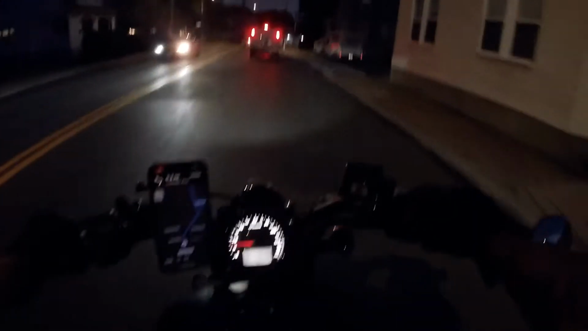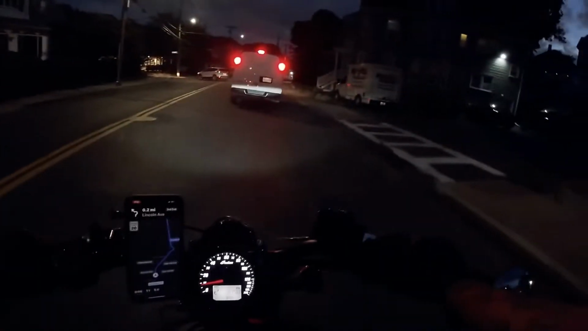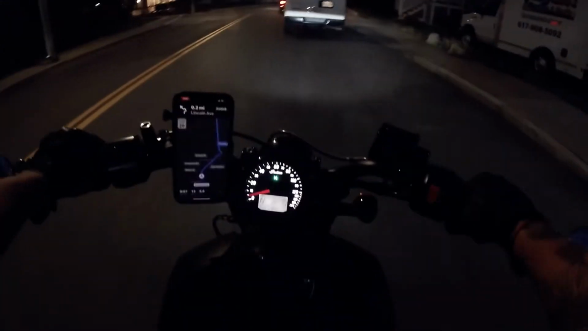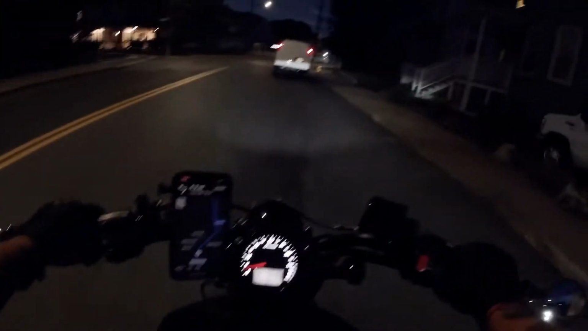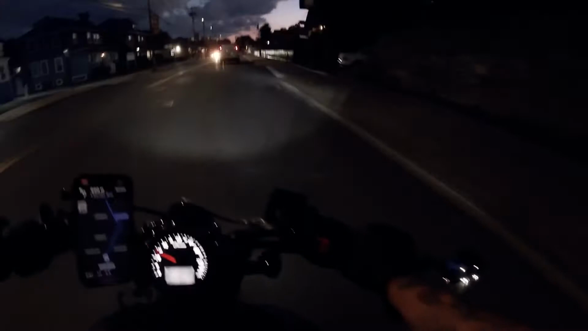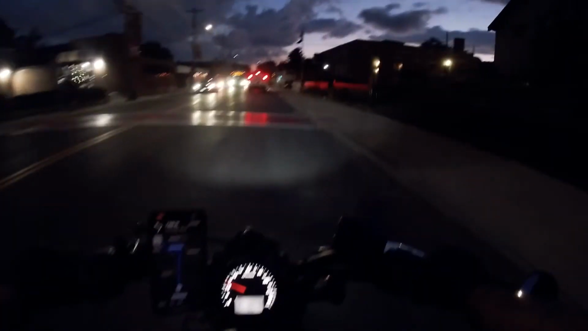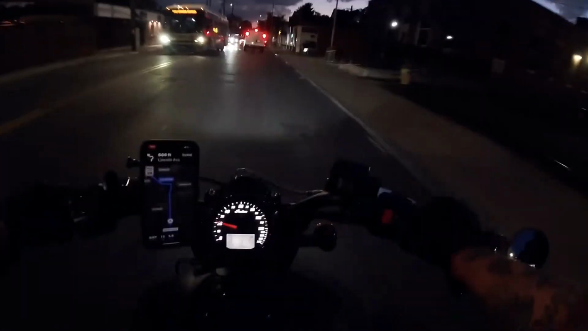I tried riding with an open face helmet, and boy, I couldn't even get past 15 miles per hour without my eyes crying. So I don't know how these people can do it. Maybe I have sensitive eyes and I need something protecting them at high winds, but people are pretty badass.